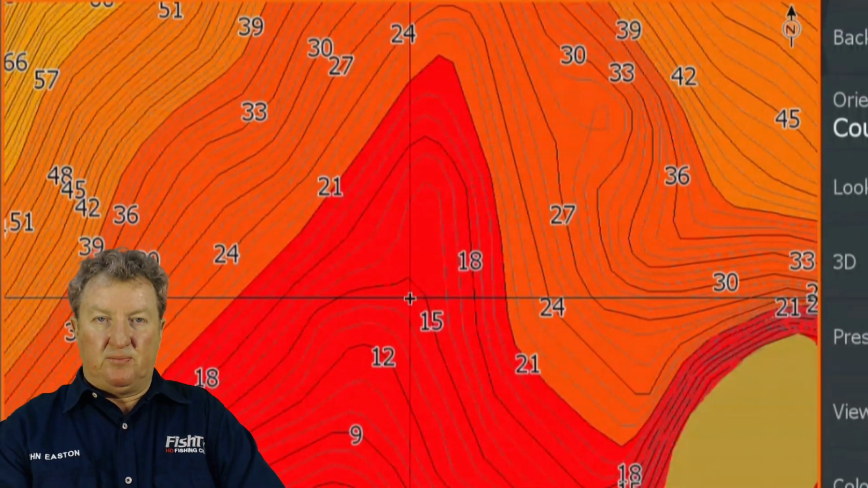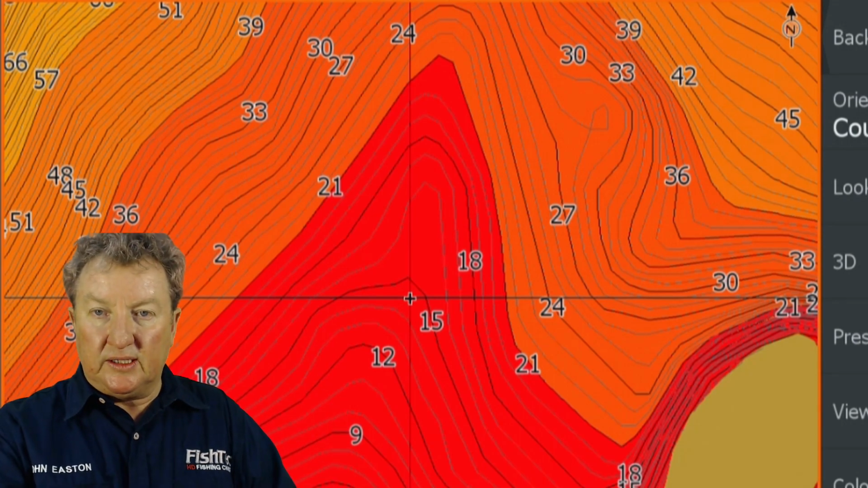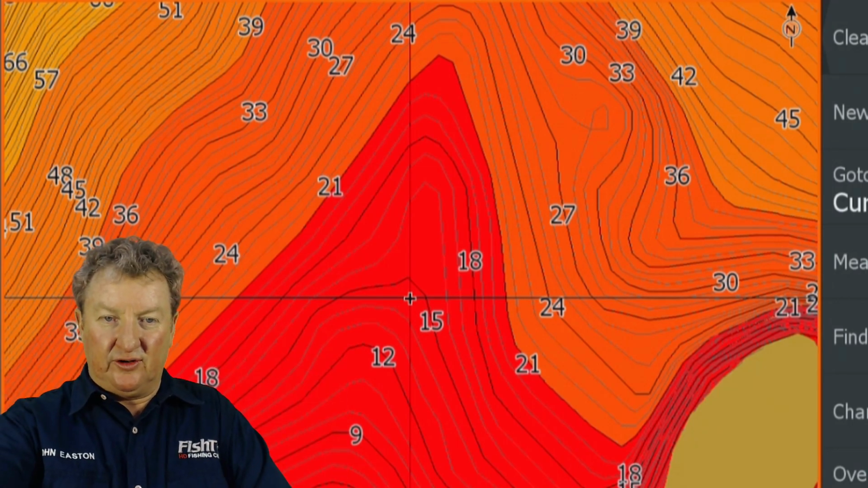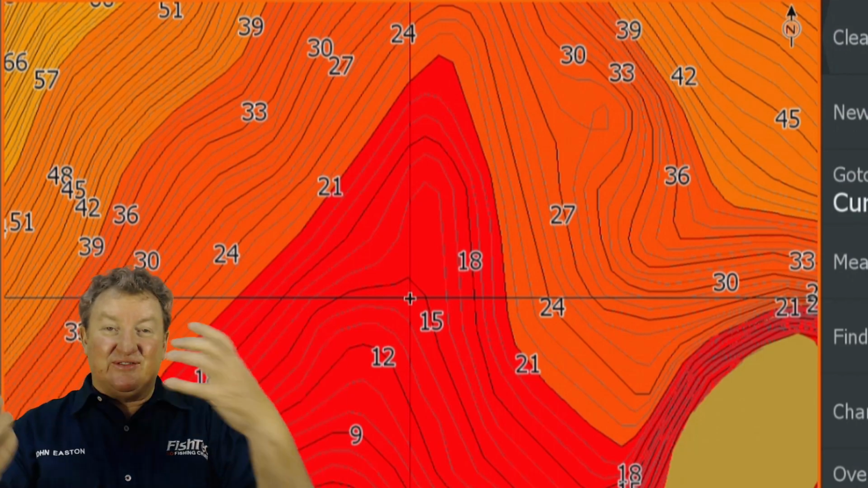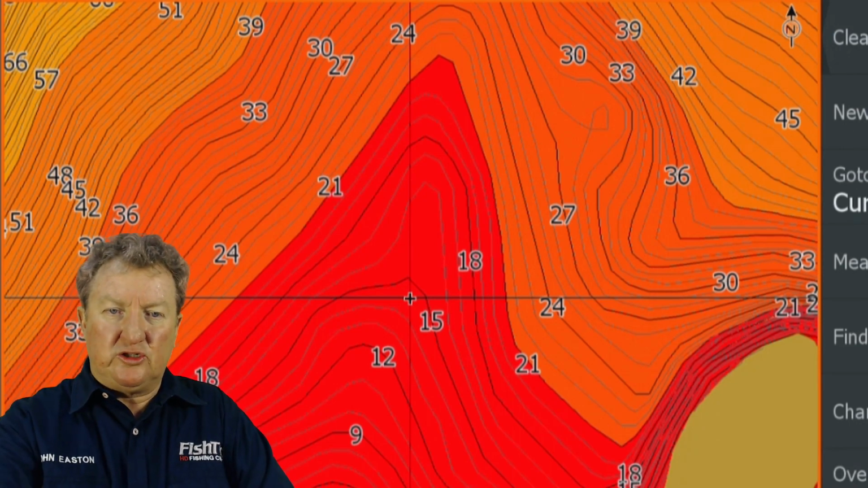Where are you going to place the boat? Where's the spot where you're going to target this? Decide on what the distance is. Look, you don't have to make it this technical. You'll get the hang of it. But for a classroom type scenario, a FishTec Live thing, we're going to make it a little bit more technical. Okay, we're targeting 15 feet.